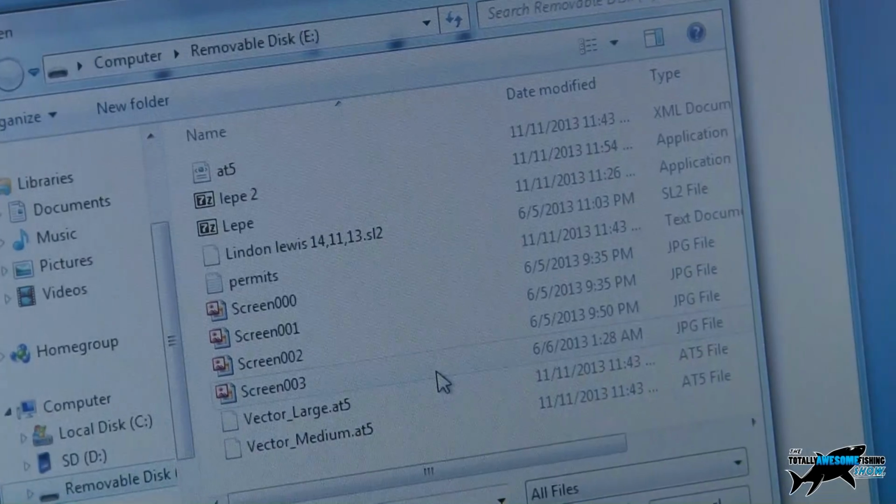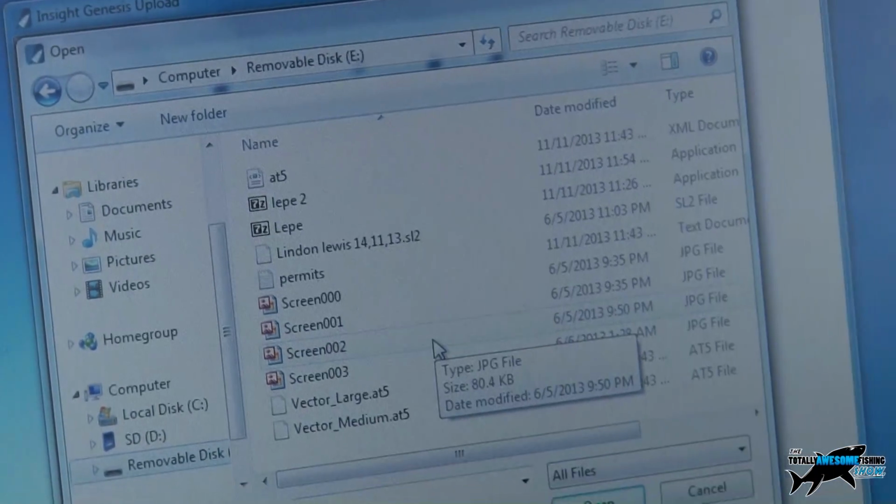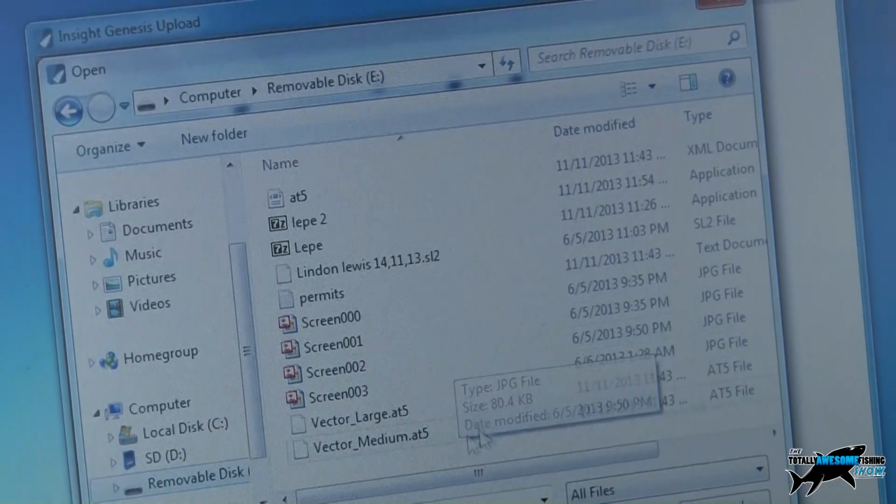Doesn't matter what class of card you use, does it? Like with photography, you need a class 10. No, it doesn't matter. You're not going to be using a card that's of too large a size. I mean, a 6 GB card is going to be plenty.